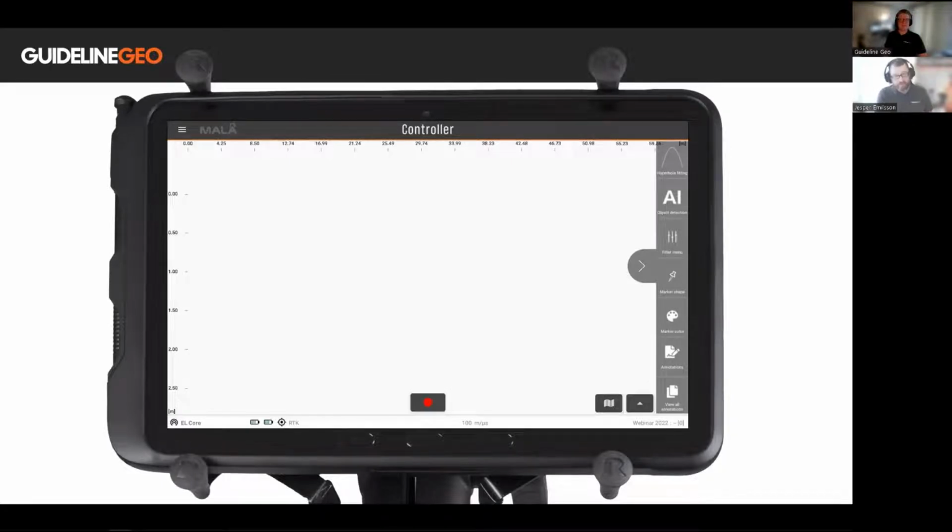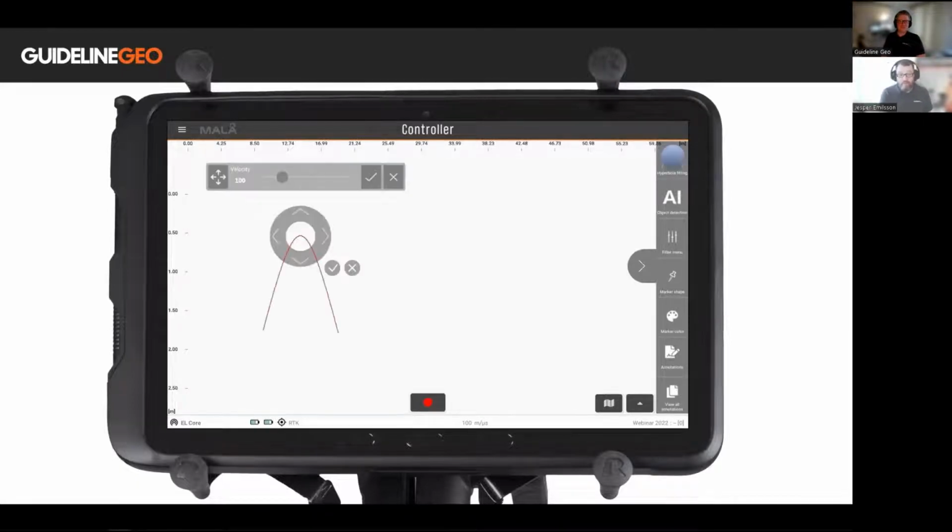It includes a few tools. Some of them might be new to you. Hyperbola fitting, of course, is an essential tool for estimating the velocity in the ground when you are collecting data. Handy to have, and again, this is a place where you can set the velocity. We have MALÅ AI, this completely amazing new tool that works extremely well, especially in certain environments, and there are various types of tool settings you can do with this.